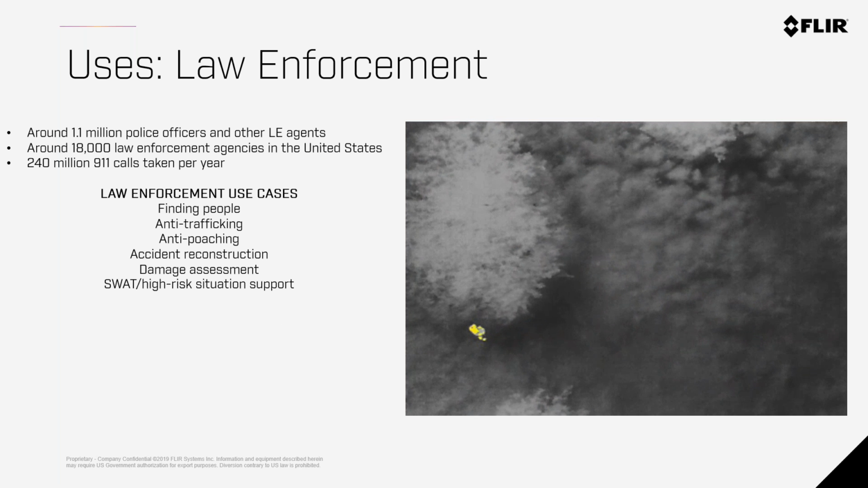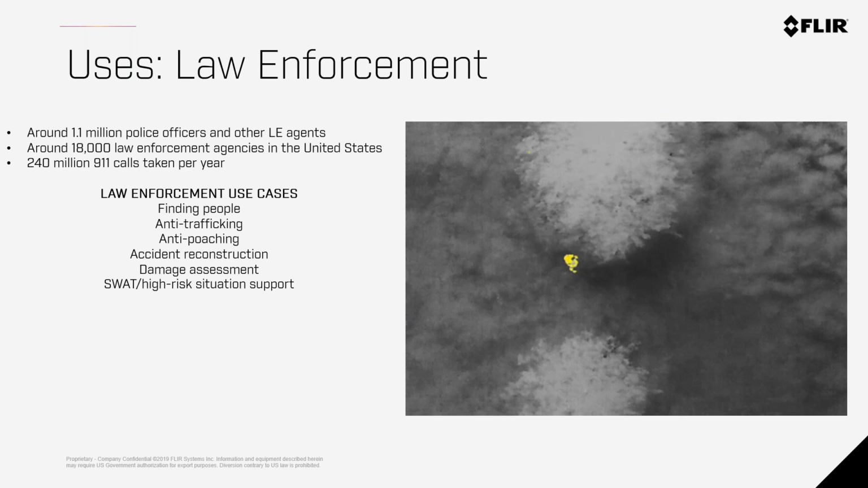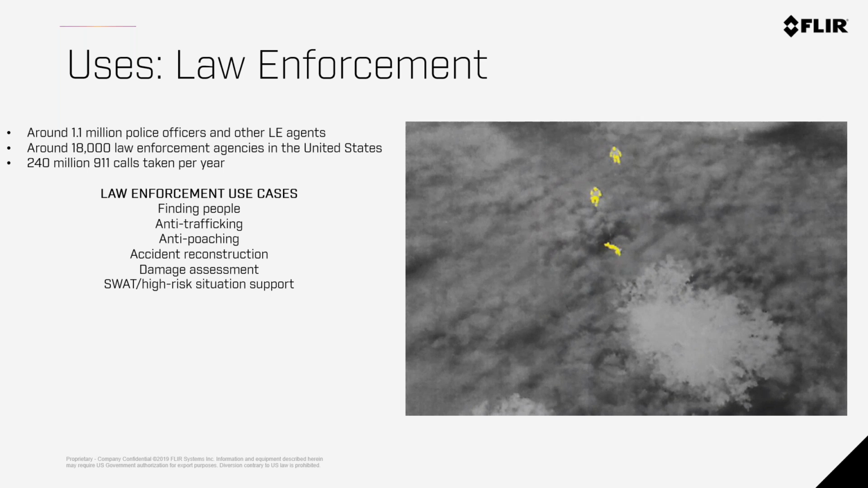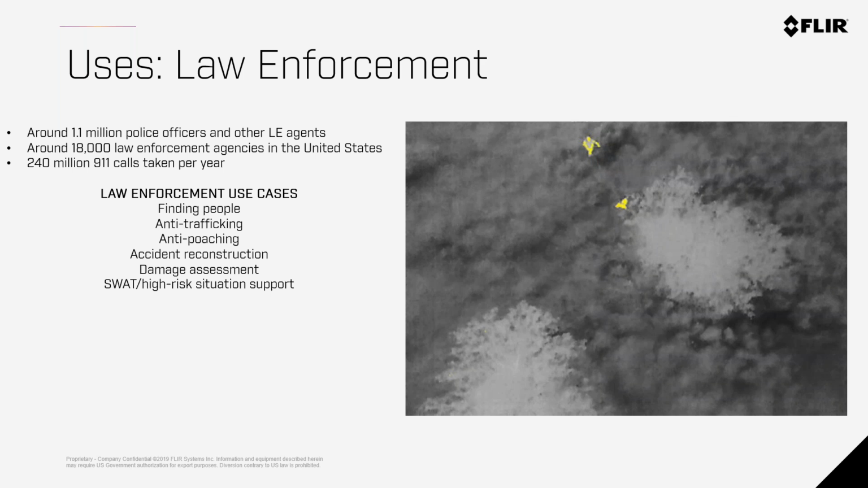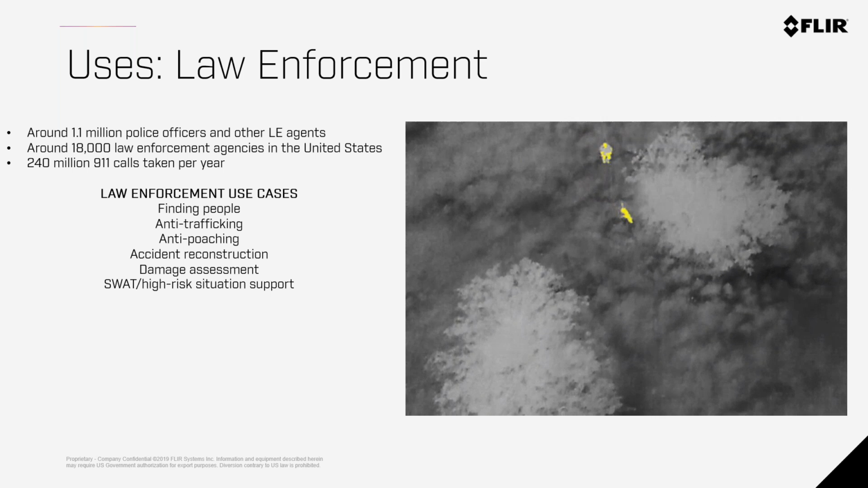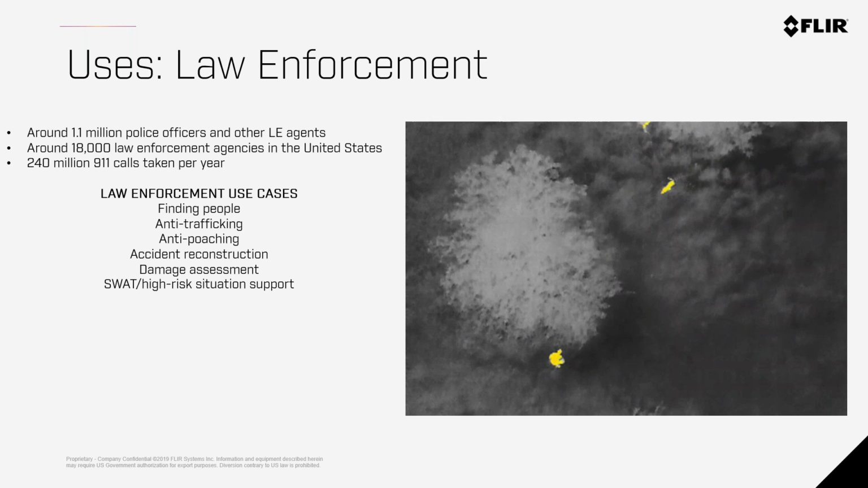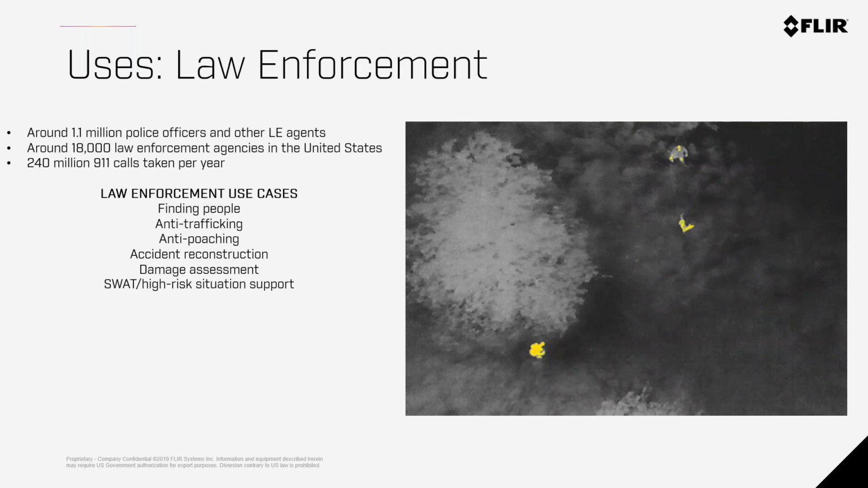So I'm going to start jumping into some use cases. Here I want to talk a little bit about law enforcement. I think that this is one of the more important use cases for thermal imaging, not only to protect communities, but also to find missing people. Now, in this particular video, they're using a feature called isotherms. What isotherms does is allow you to set a temperature parameter of everything that you want to be highlighted within the scene. So knowing that people are roughly 37 degrees Celsius, you can say everything that falls between 35 and 40 degrees Celsius, I want to be highlighted yellow, and then you'll get imagery like this.